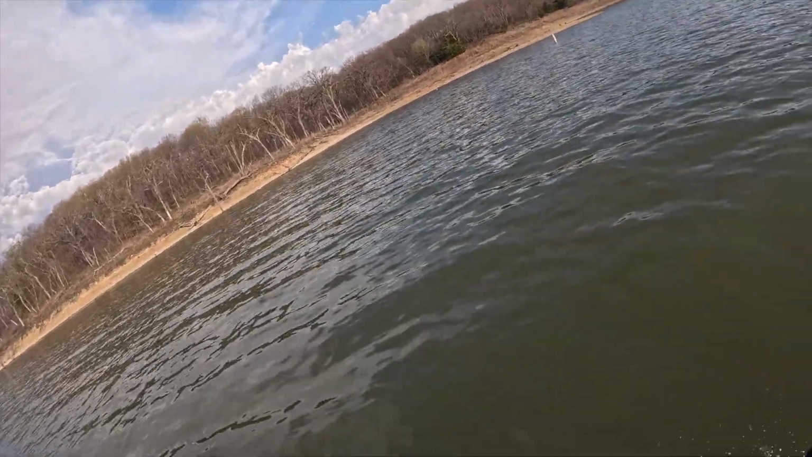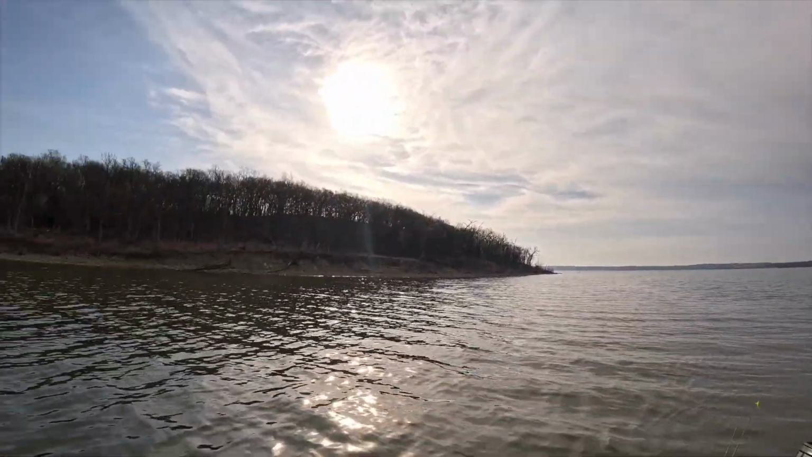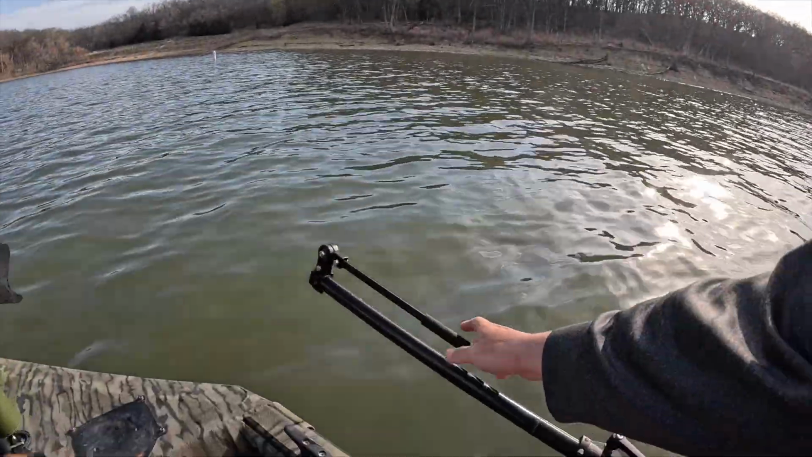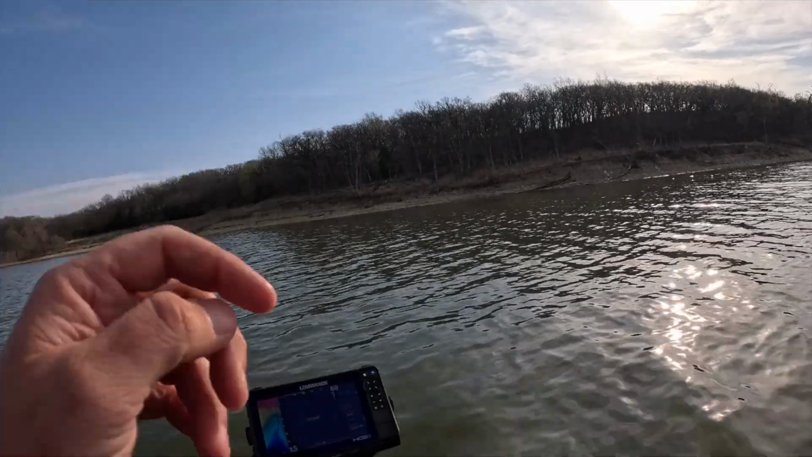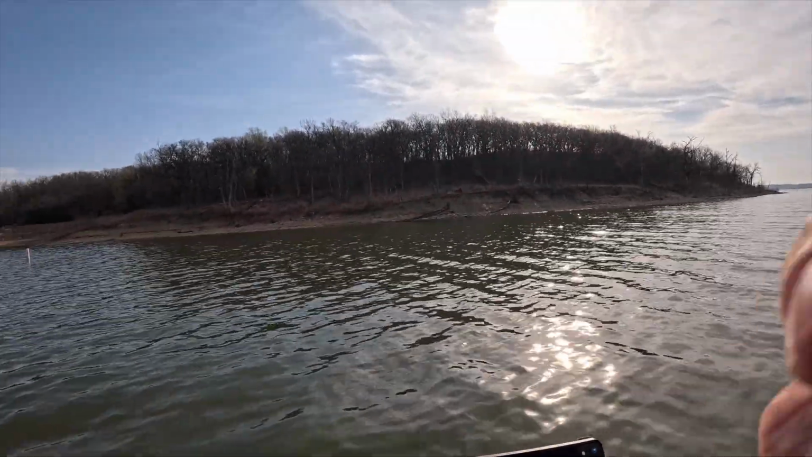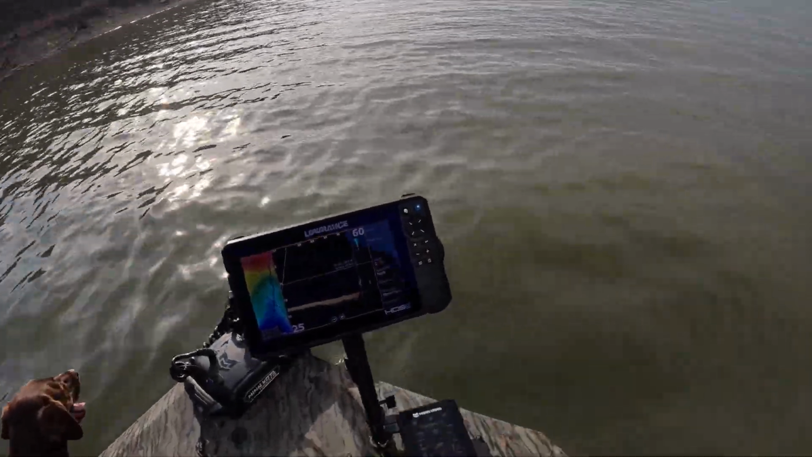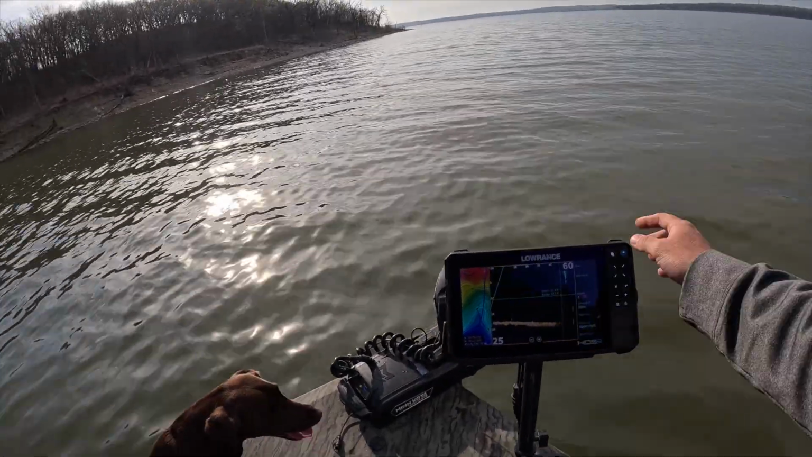They were calling for a little bit of rain coming in at 9, and then strong winds, but I don't know if the wind is really going to pick up all that much today. So here's what I like to do if you guys are curious about how I set this up. Oh man, we got crappie everywhere. We're gonna just spot lock that bad boy.